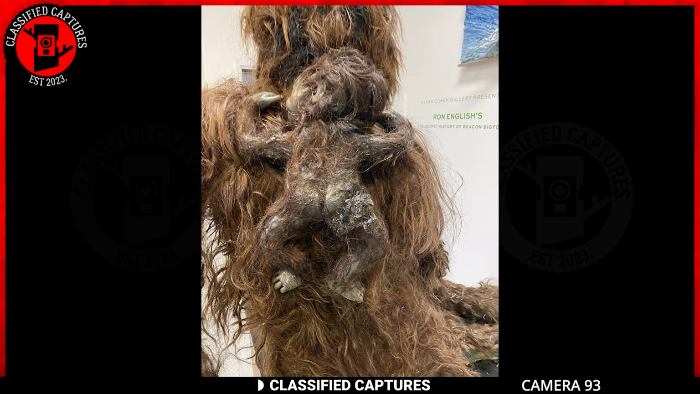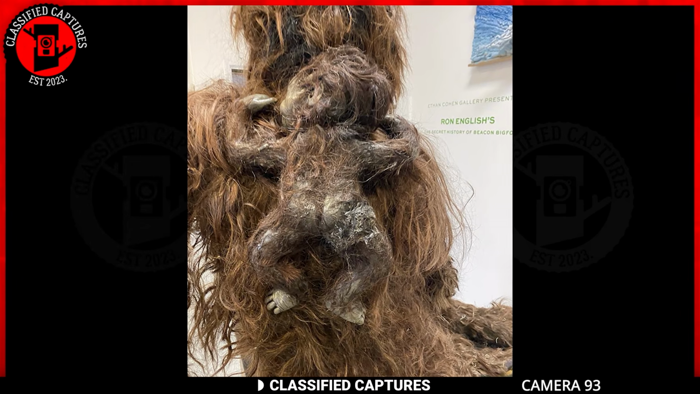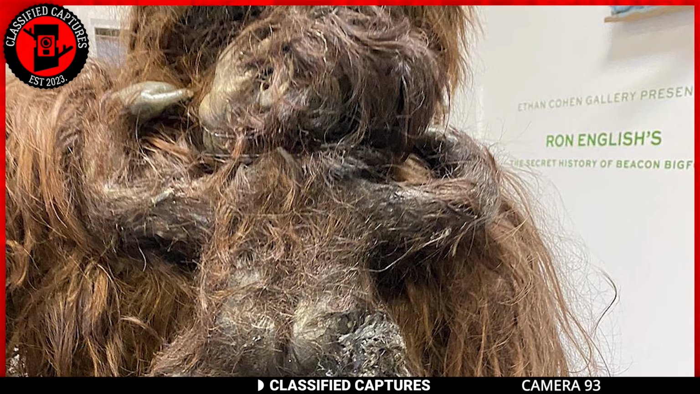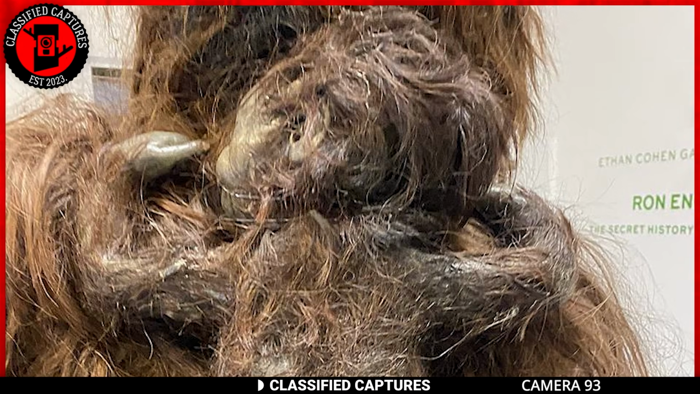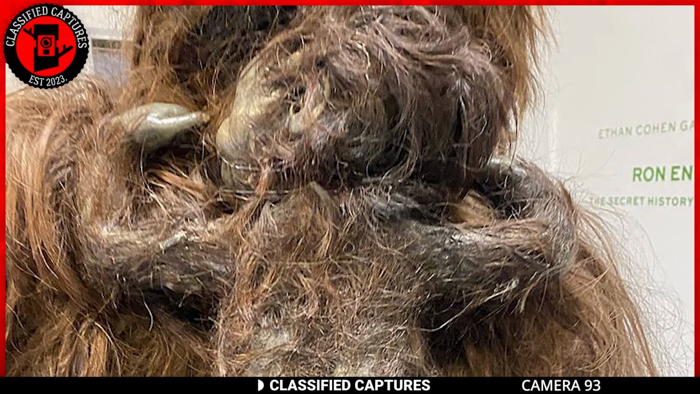Skeptics lean toward the notion of it being a fabricated creation, suggesting that what they are seeing in the image is a mere human-made prototype, a cleverly crafted creation that mimics the elusive figure of a Bigfoot. The Paranormal Society, however, believes this is real, and I must say I'm with them on this one. What do you think about it?